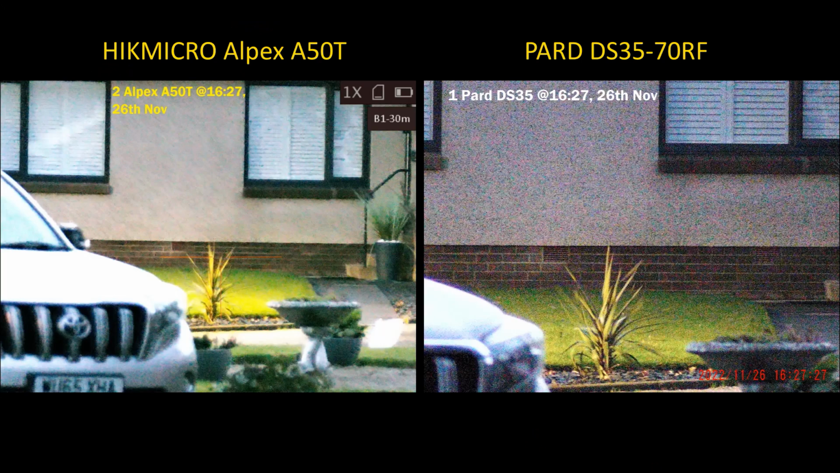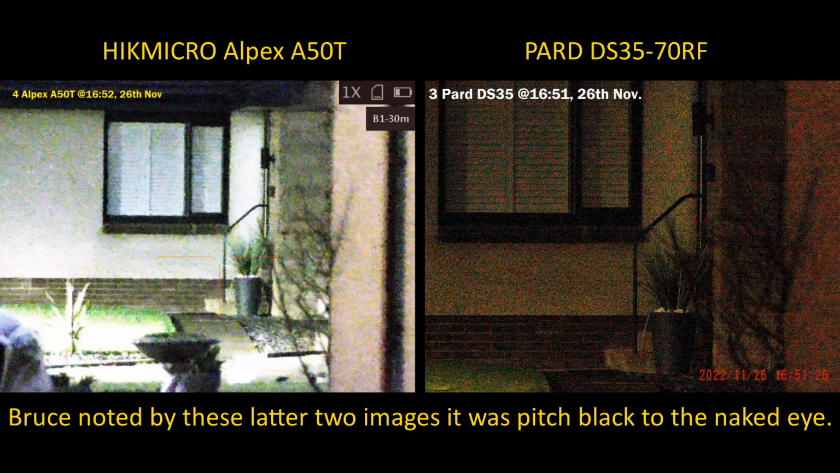Just to be absolutely fair and impartial, the Pard DS35 didn't have it all its own way. We preferred the image in bright sunlight, which is also the only time you would use the adjustable aperture, and in low light. But when it gets really, really dark, near dark, the last minute or before it's really pitch black, Bruce found quite by accident that the Alpex was the brighter of the two images. These are two stills that Bruce took on both scopes as it approached near darkness, and you can see that the Alpex is brighter, so it's more sensitive in especially dark conditions.